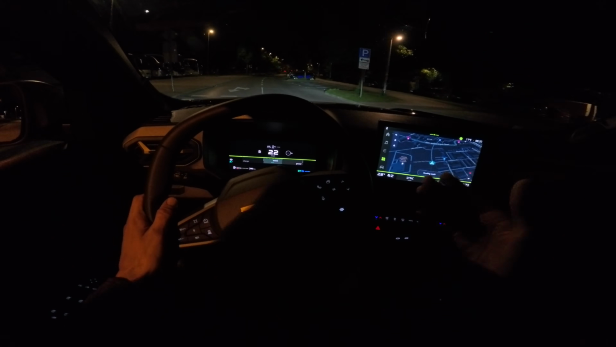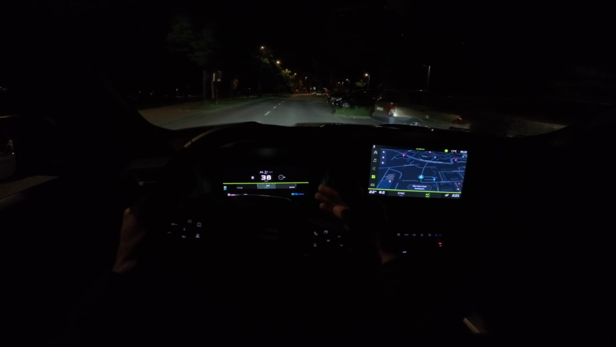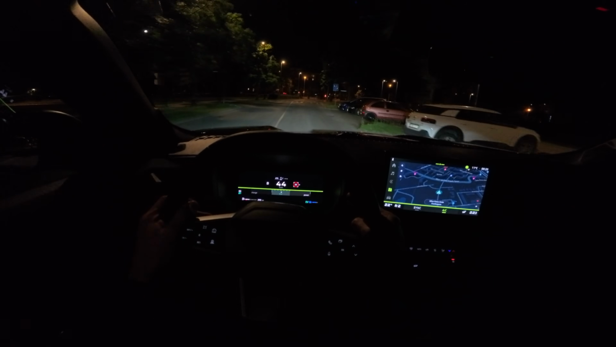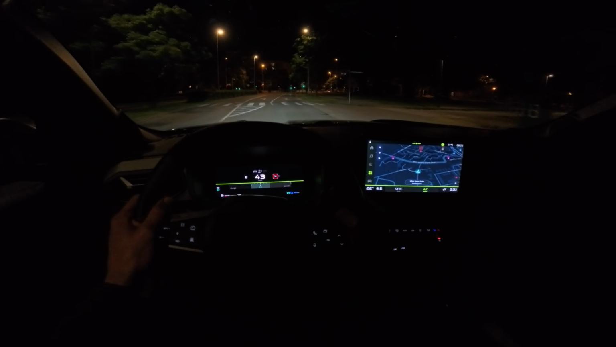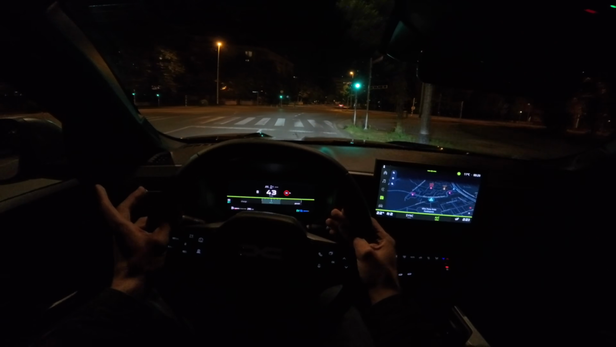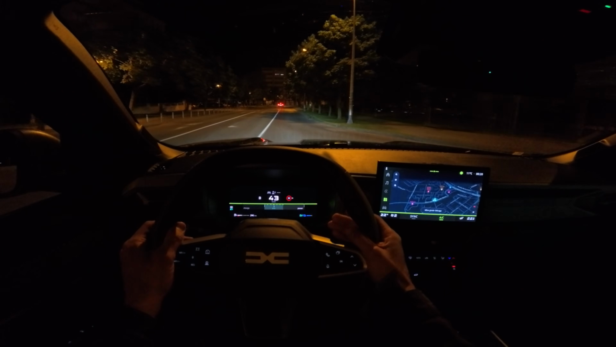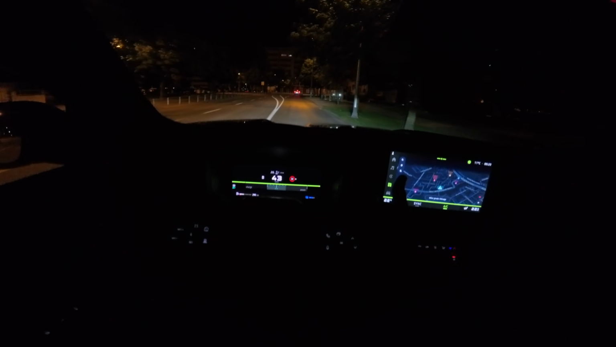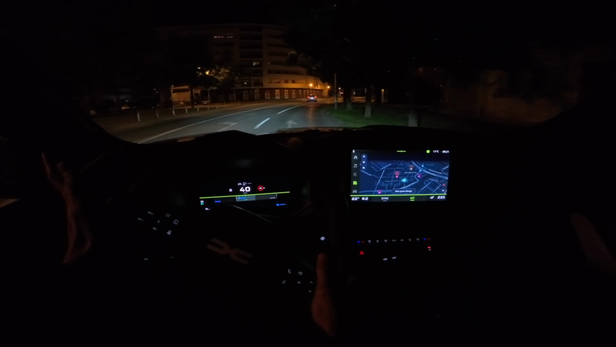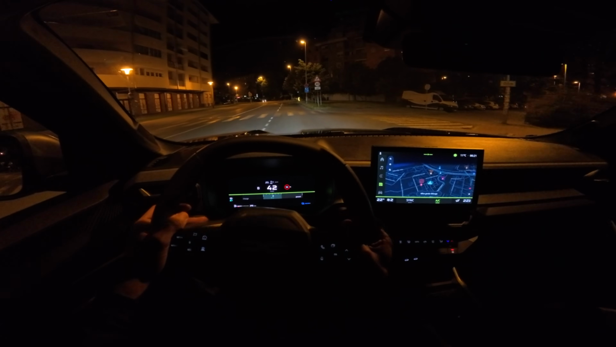Now, the hybrid system. I've tested this system. It's very similar to the one I had in the Rafale full hybrid last week, and I've tested this also in the Duster. It's an amazing system. For the most part in the city, like for 80% of your drive, you can drive electric, like now. So we're in the neighborhood, and just trying to make a point that we're driving electric, and the petrol just kicked in. But yeah, this hybrid system will charge itself, so you don't have to worry about charging.